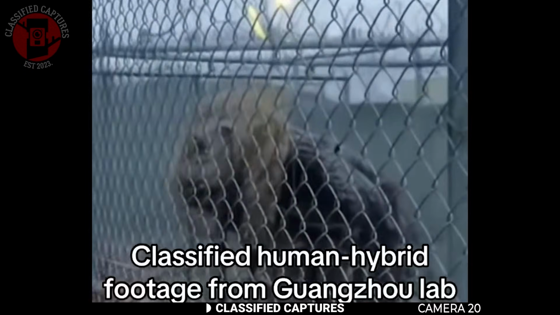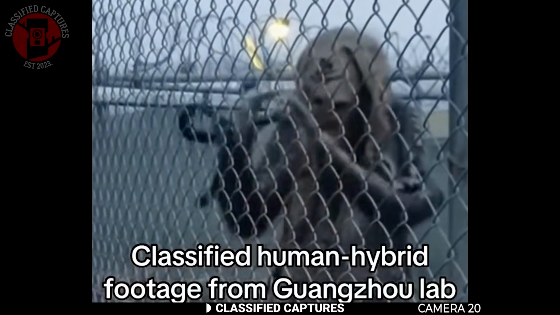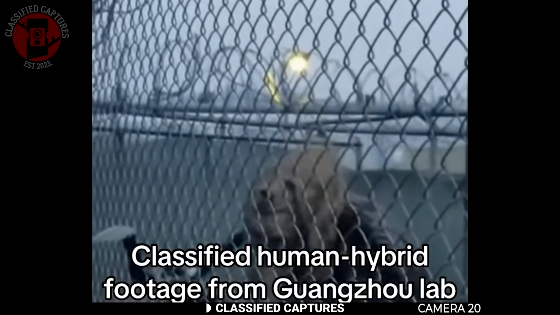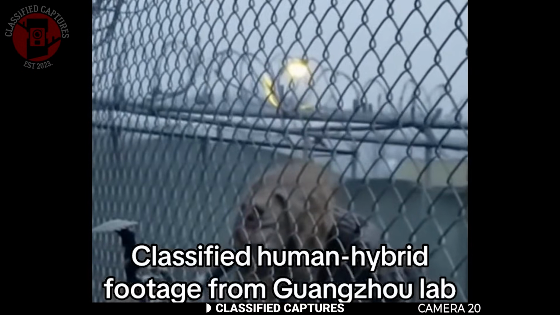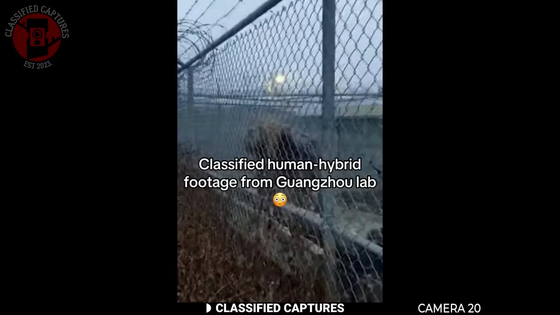Now, while many people online think it could just be AI-generated footage, which is clearly possible, others think there's more to it. There's a theory going around that the Guangzhou lab has been used for certain experiments, and this could be evidence of one of those experiments gone wrong. Whether that's true or not is still up for debate, but the footage itself is definitely strange. What do you make of it?